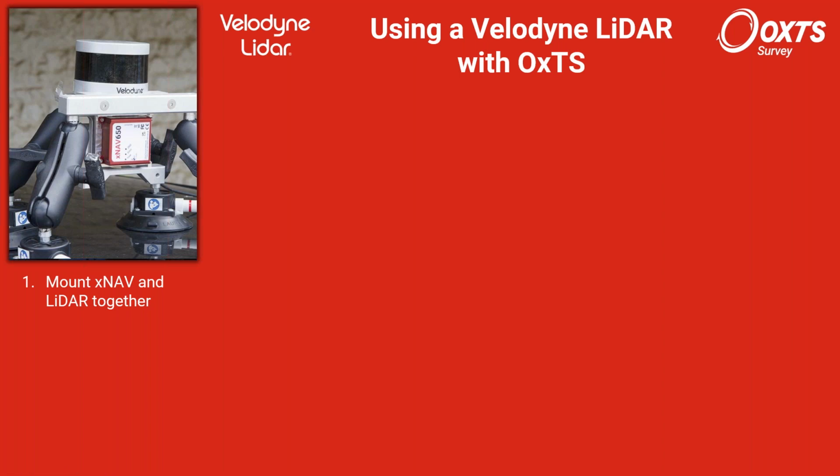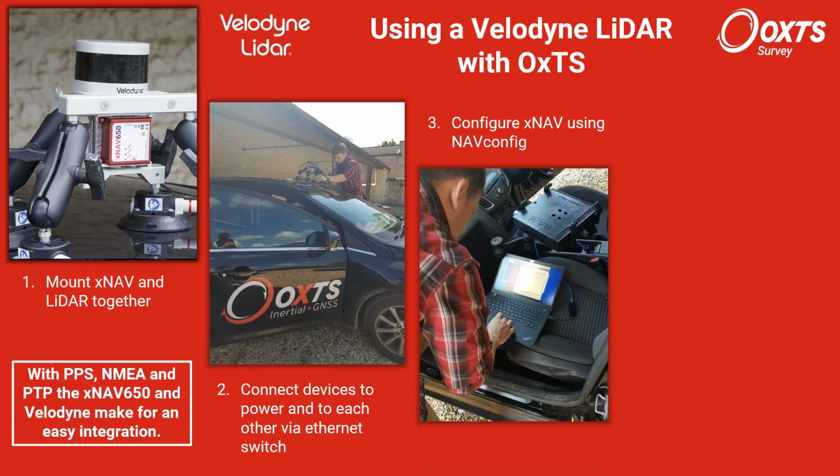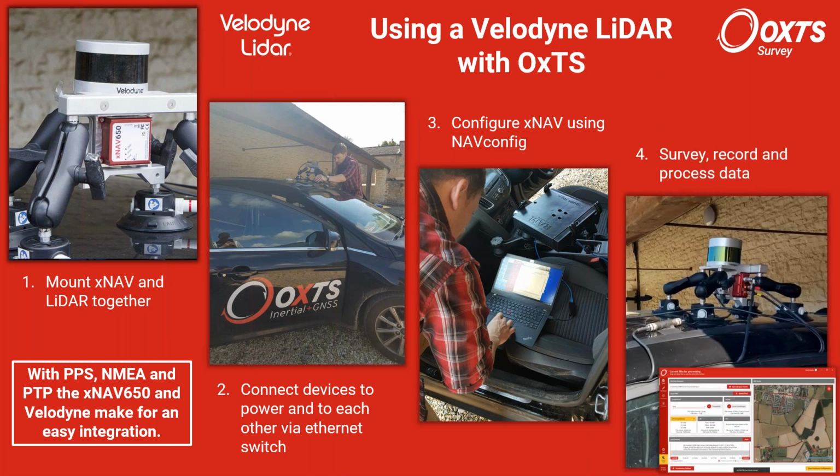So you have a sensor and you have an XNAV system, so you mount it together. You connect the devices and operate them together. You need to configure the XNAV. And there's a couple of other things you should consider, as we heard just before regarding a bore sight calibration, but that can be done easily with not that much amount of time.